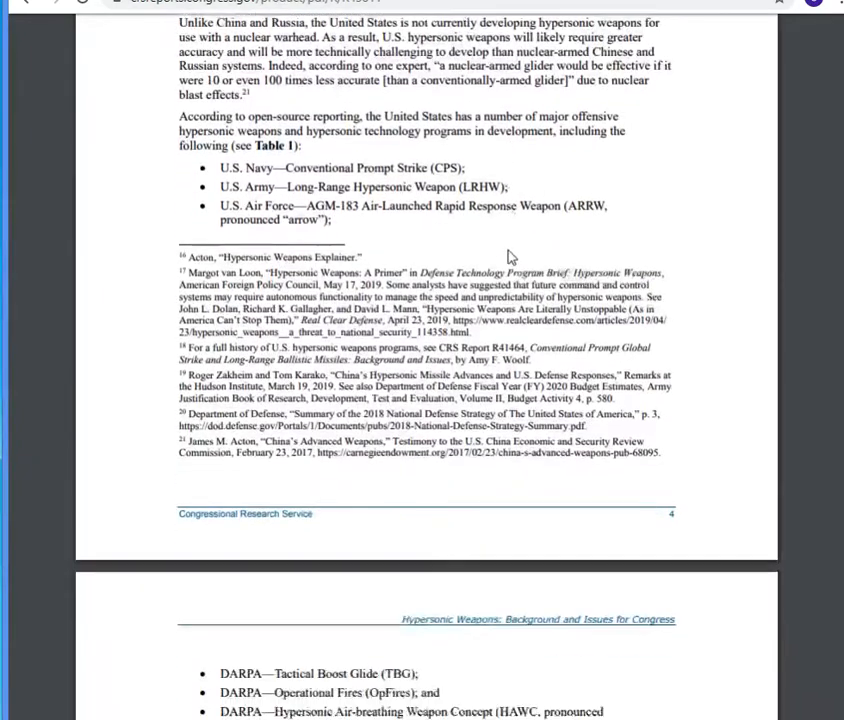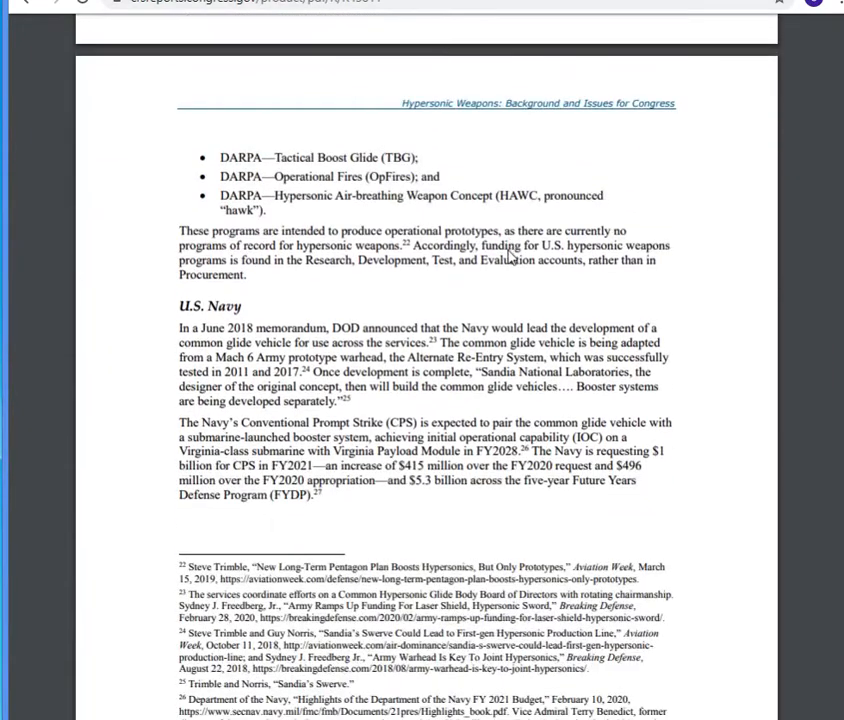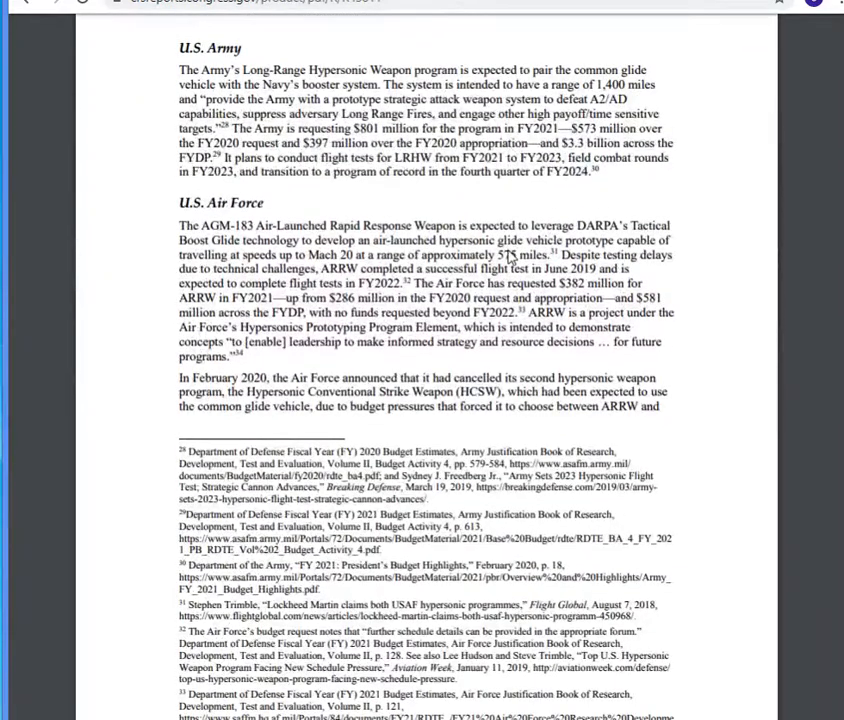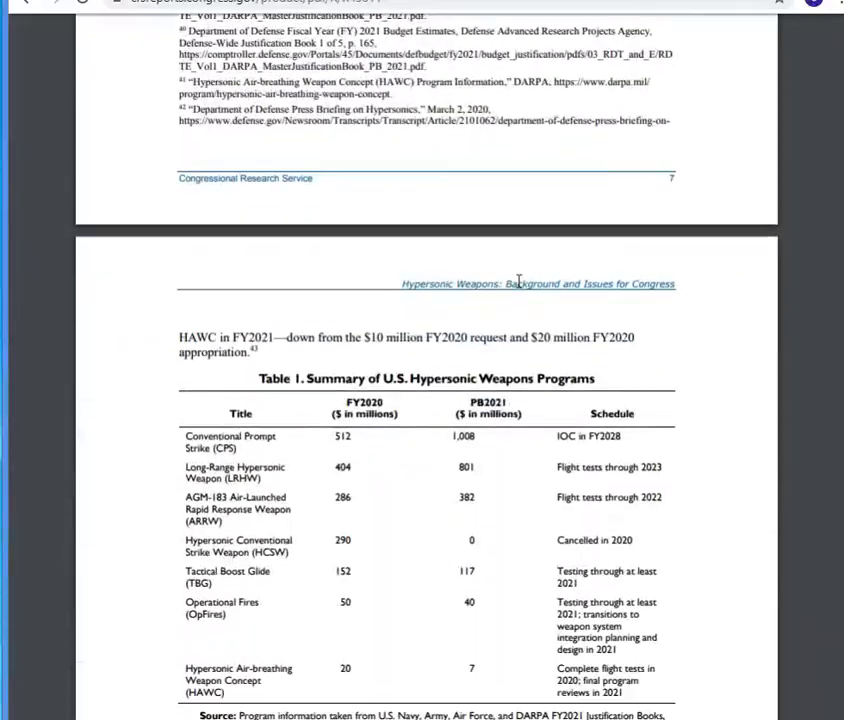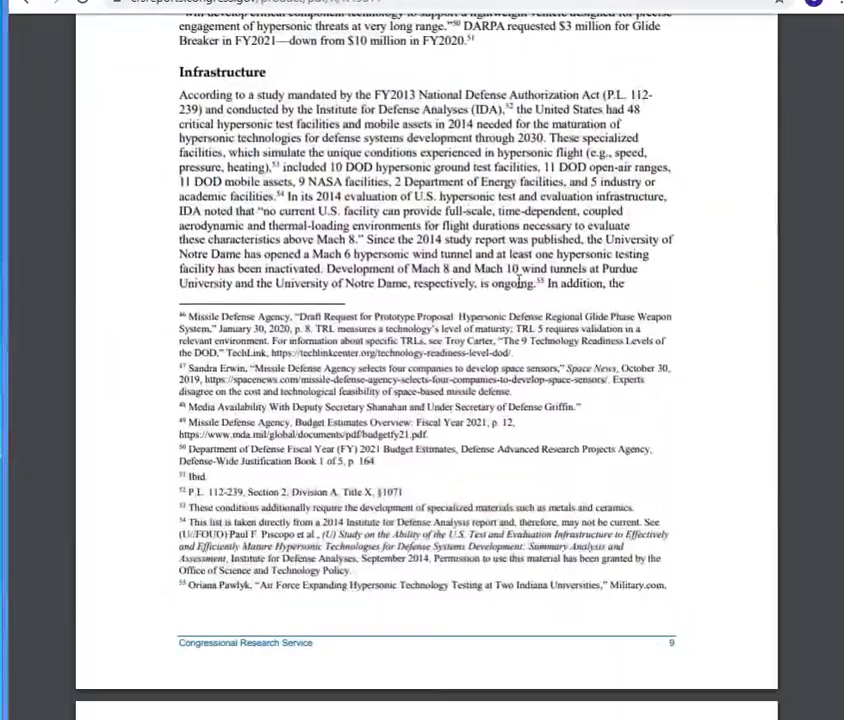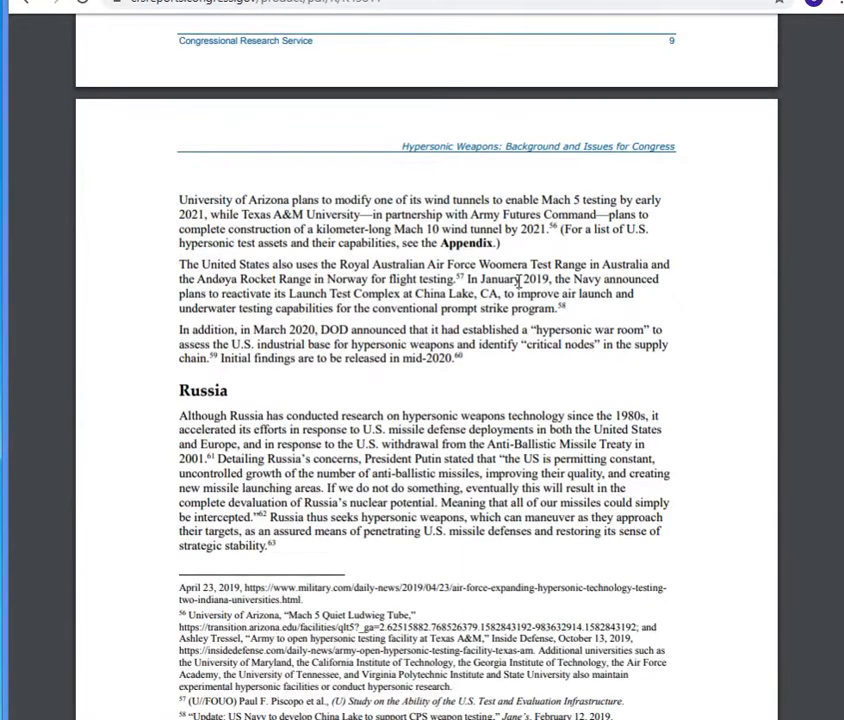And again, we have videos ranging from 2004 to 2015, which would all fit in the testing phase of the U.S. Hypersonic Missile program. But what's more interesting about this is they do speak briefly of the Russian Hypersonic Missile program. Now, the Russians had started working on these in the 1980s, so they've been working on these for about 40 years. They really stepped up development of them in 2001. So if you look at these videos, they would all fall in that area when the Russians were really stepping up the development of these weapons.